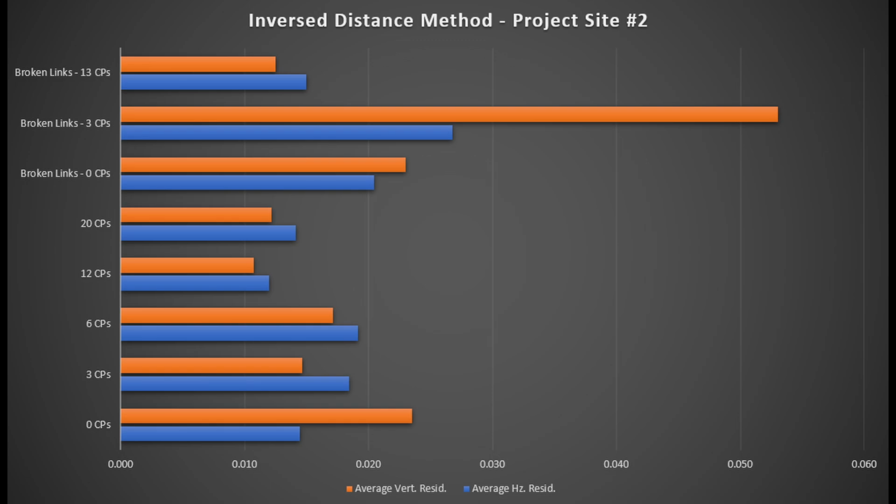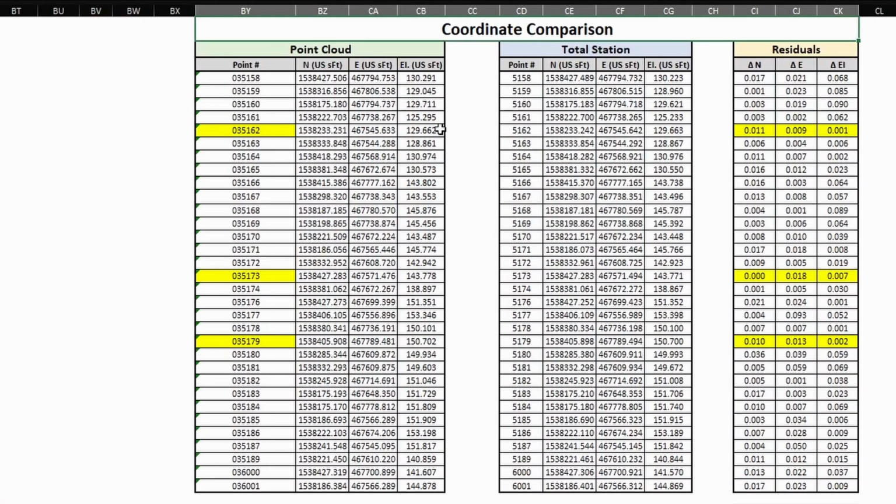There was a very obvious negative impact when adding the bare minimum control to a scan network with poor geometry and unclosed scan legs. I suspect the control points were having a localized effect on the results of the scan registration. If we look at the coordinate comparison, we can see the points that had control applied fit very well to the total station values as we would expect, but as we traveled further and further away from those points, the error increases.